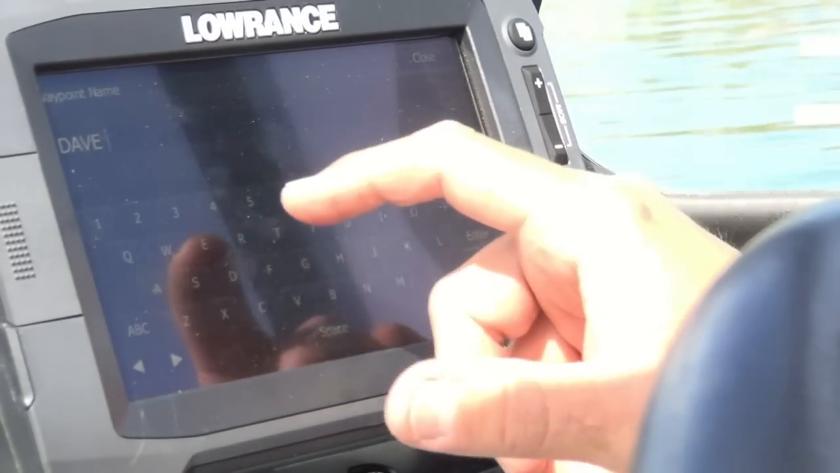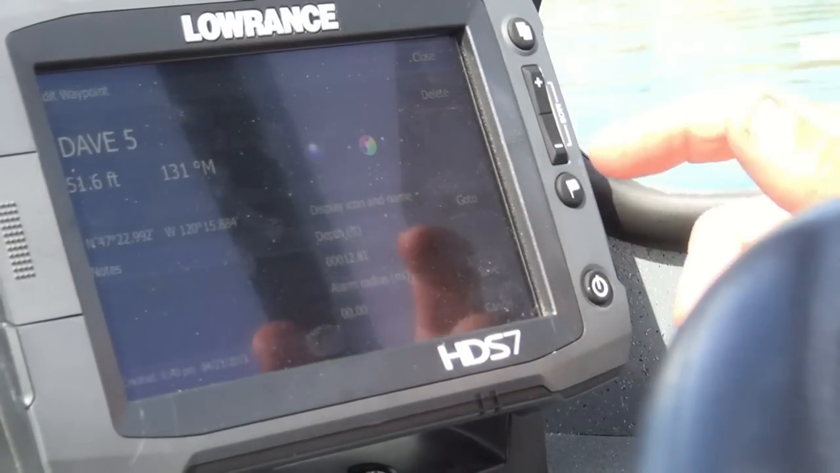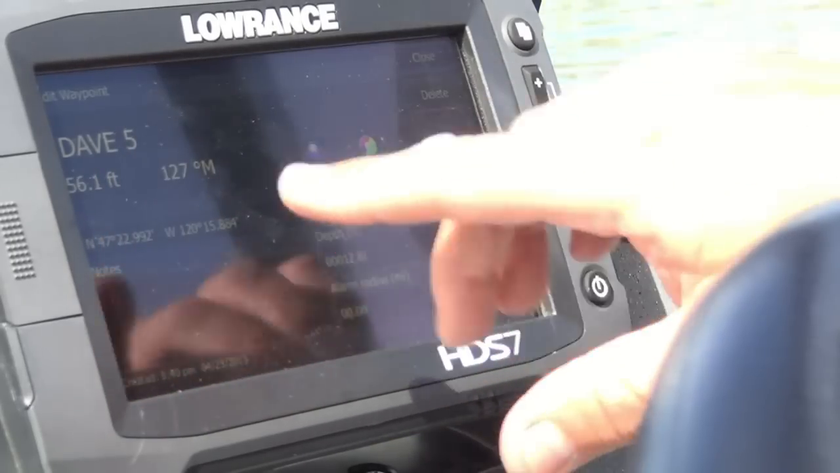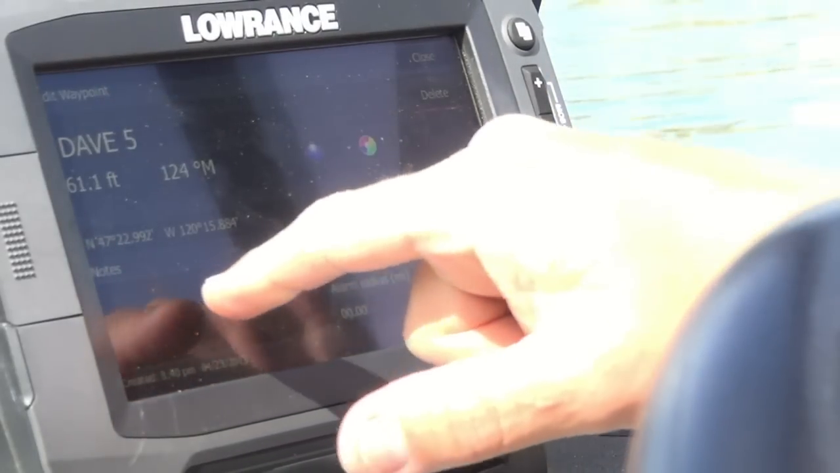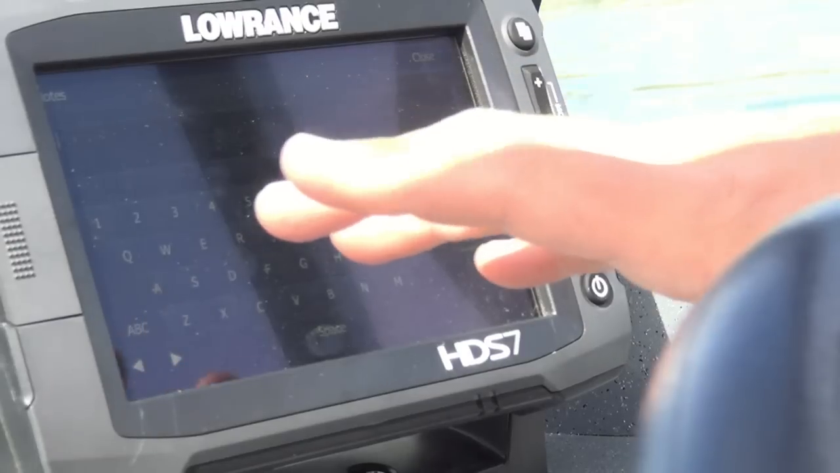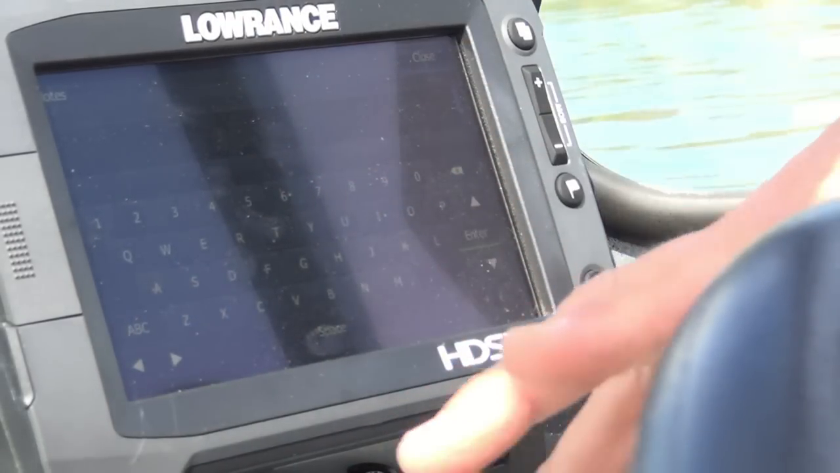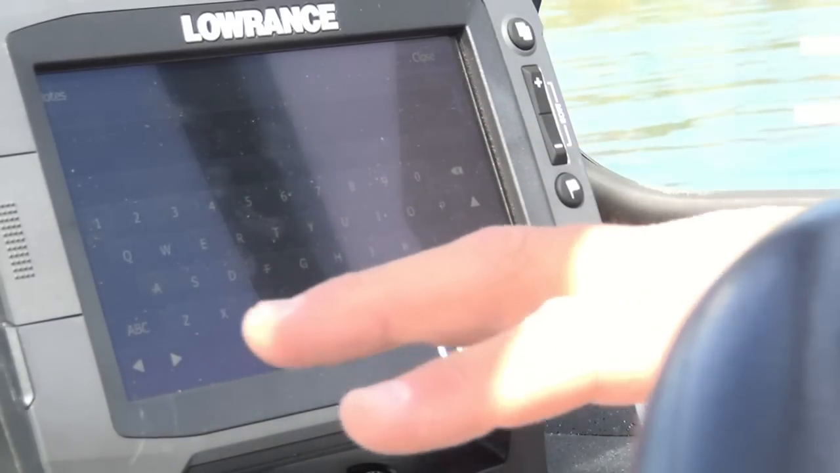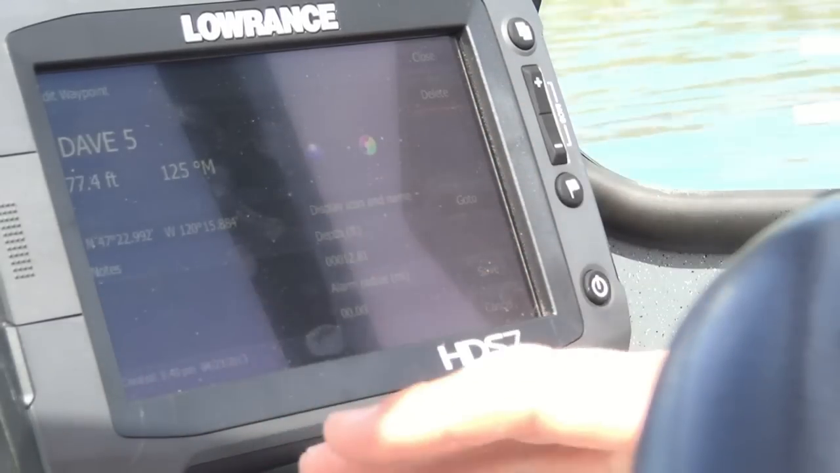We can hit a space in there. Secret spot is number 5. And then we can hit enter. Now what's unique about this is this is brand new on the GPS units. It gives you an area for notes, and what that is, you can click on there and you can type in a paragraph of information about that particular waypoint, telling what fish you've caught or what's unique about it. But you can just type in a full paragraph and have that in there as a description of that waypoint. So that's a neat feature that they offer.